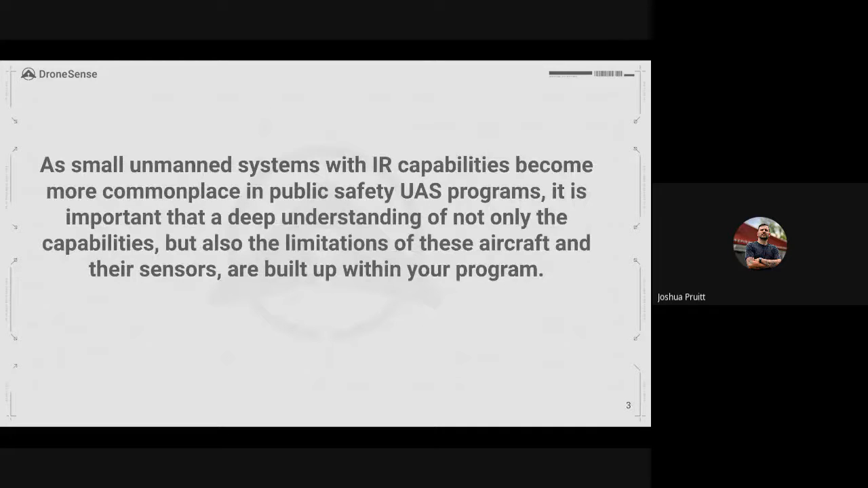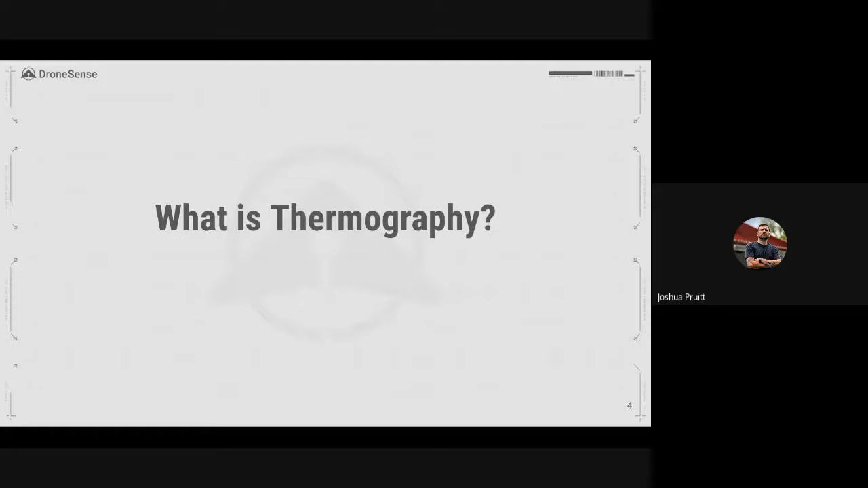So first and foremost, as small unmanned systems with IR capabilities start becoming more commonplace in public safety programs, it's important that you guys build up a deep understanding of not only the capabilities, but also the limitations of these aircraft and these sensors. This is very, very important that you guys have a good understanding of how to apply this technology. So what is thermography?